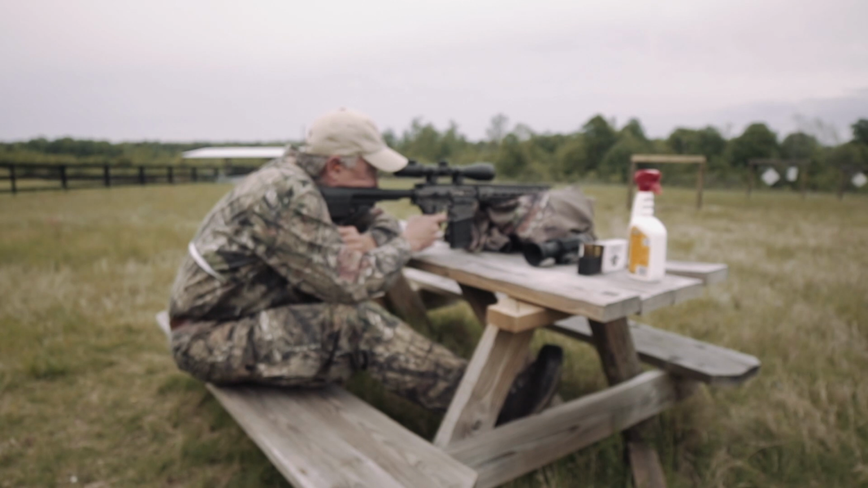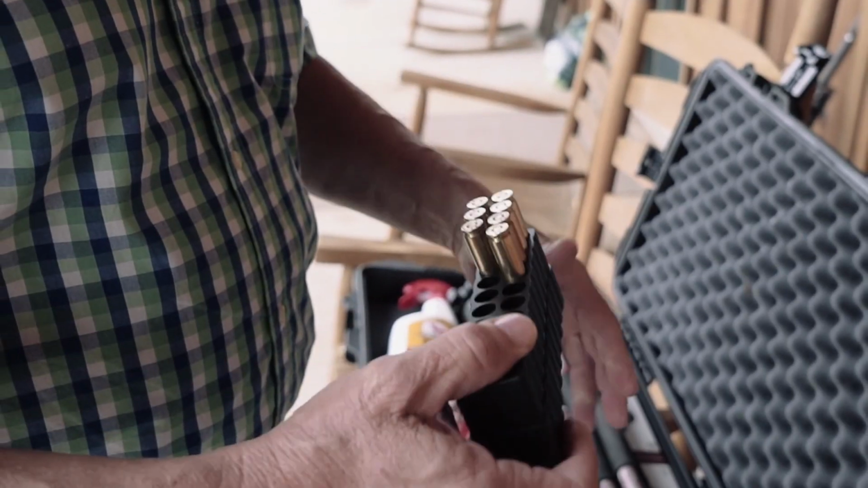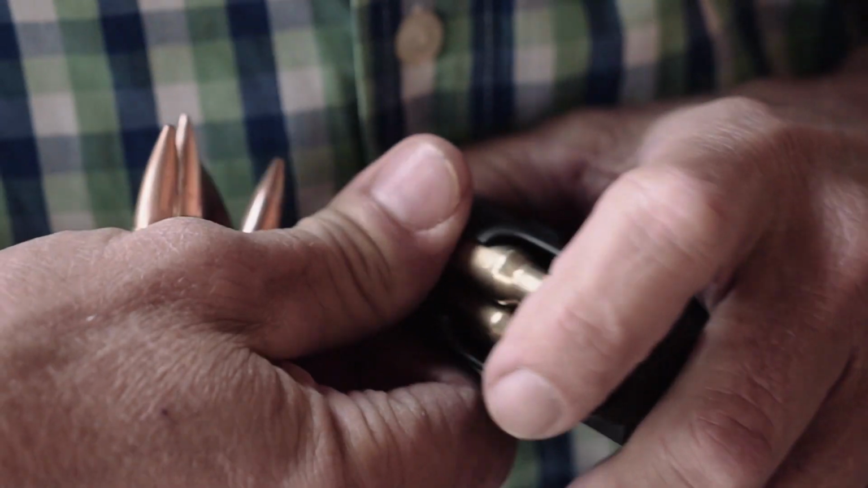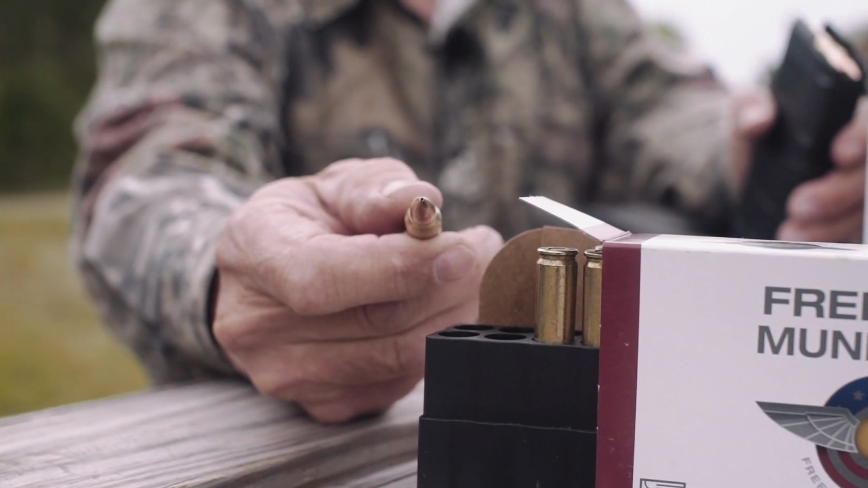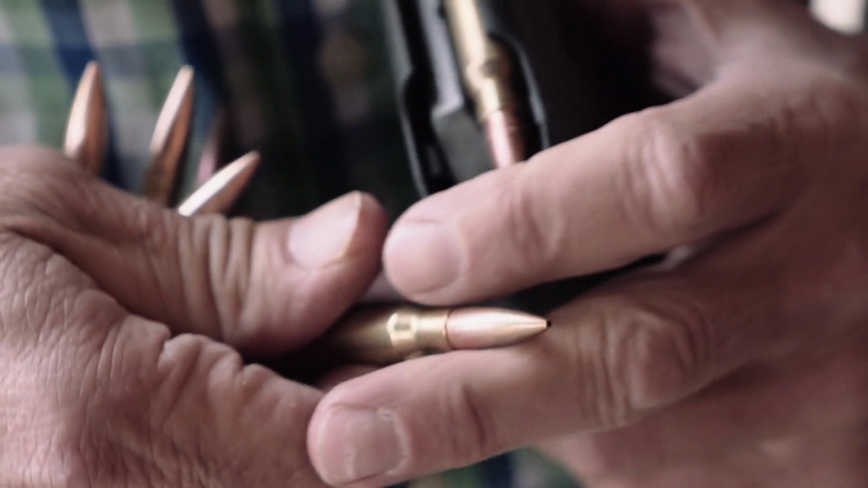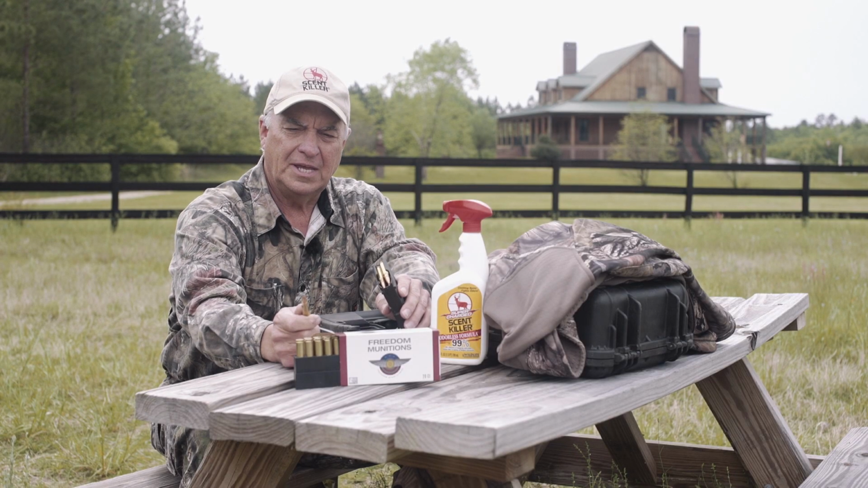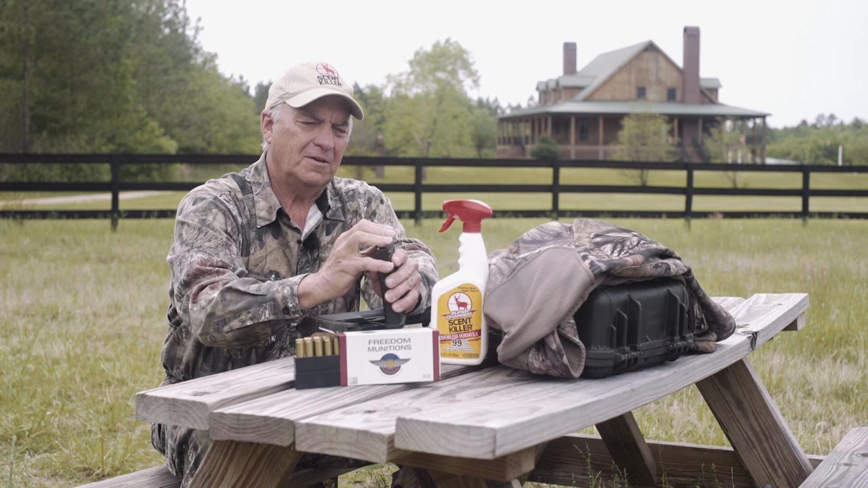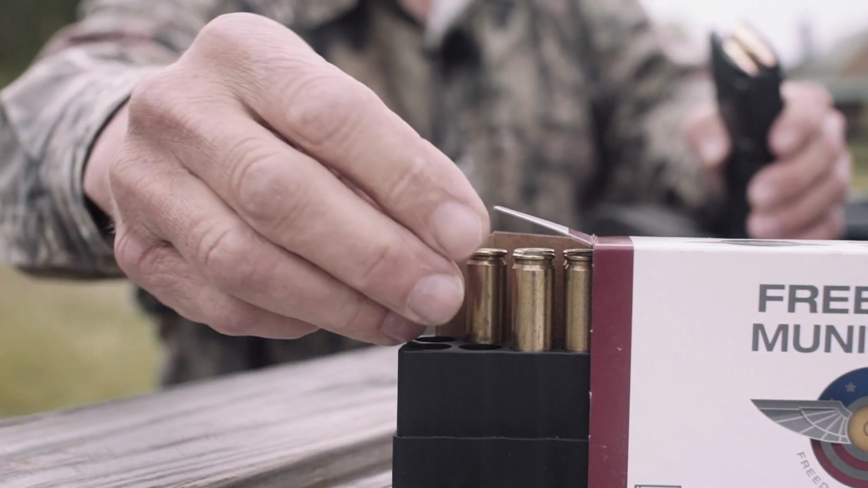The ammunition that I'm going to be feeding through this rifle is .308 Winchester as a caliber. The ammunition is made by Freedom Munitions. These are 155 grain hollow point boat tail bullets, and if you take a good close look at that bullet tip, you can see it's a hollow point. Although it does not have as much penetration as, say, a Nosler Partition would, it's certainly adequate penetration for hog hunting. As far as the magazine goes for this rifle, this is a 20 round magazine made by Magpul.